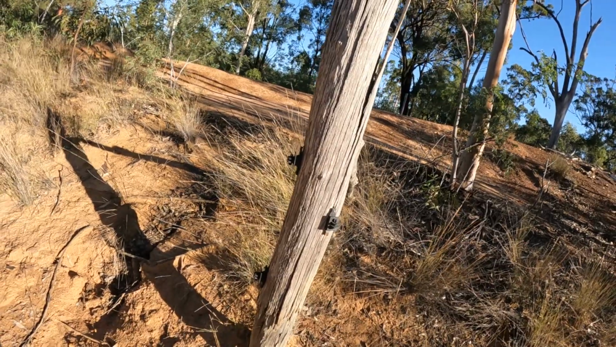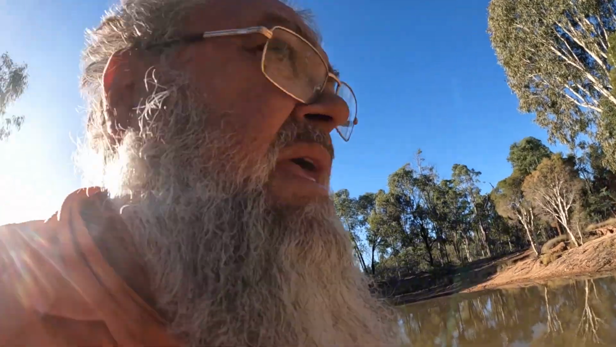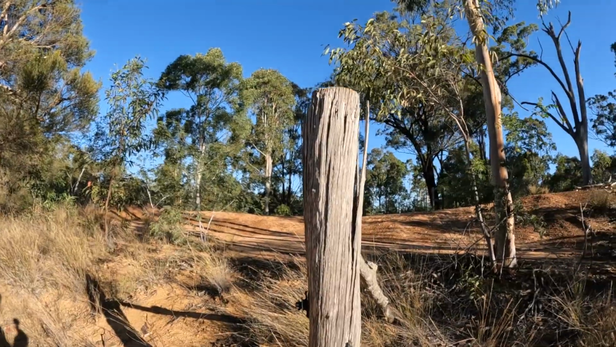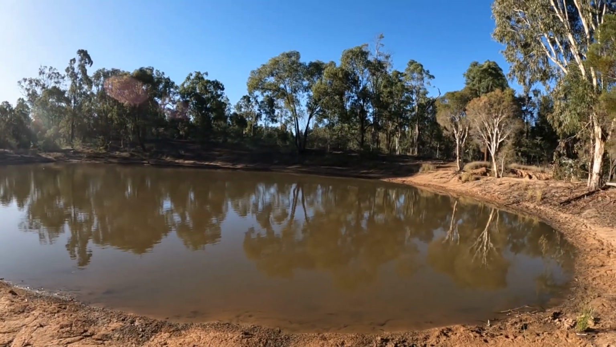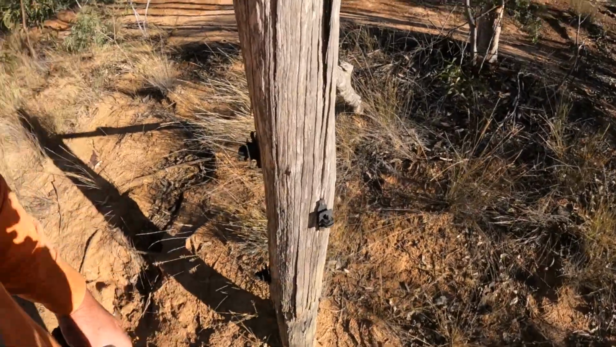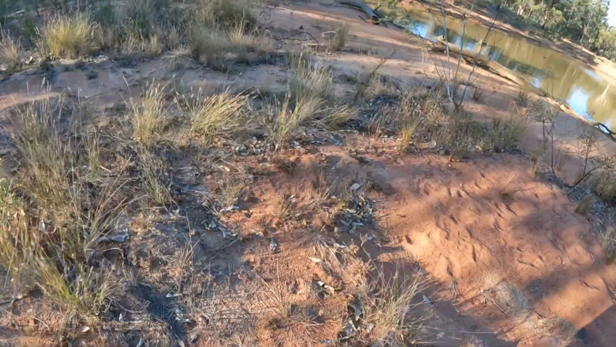Insulators. We've had an electric fence here before, it goes over there. Anyway, so I'm going to put the one on this side, facing out there, on this post. So, back in a second.